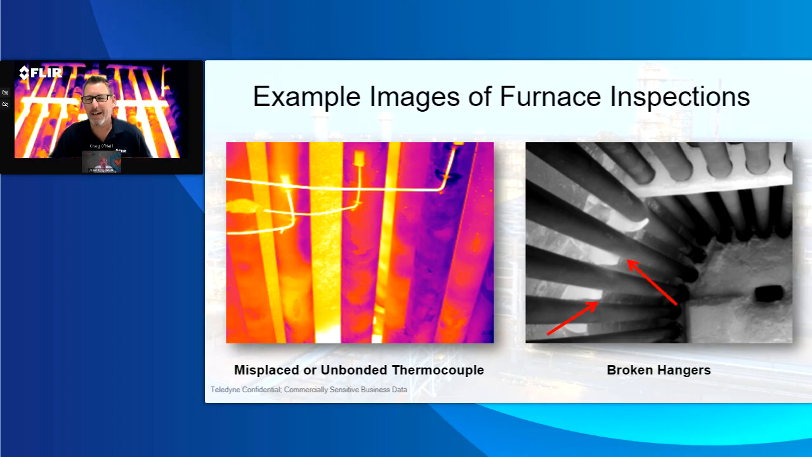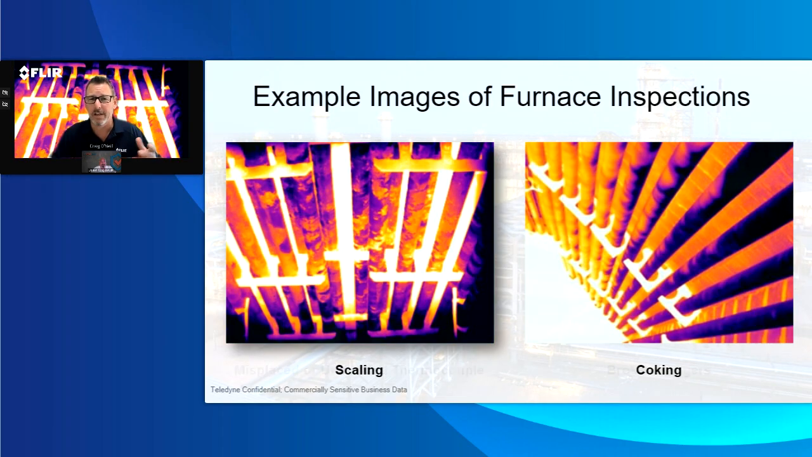Correct. I know when we hear about tubes and what to do, probably the two words we hear most commonly are scaling and coking, right? Sometimes it's challenging to tell the difference. Here's a couple of images that we've taken over the years with a scaling provided by a customer, pretty common to what you may see. And then some coking. Maybe explain those two phenomena and how they're different, and how as a furnace camera expert, you can utilize the better resolution of a 609 camera to be able to differentiate what you see there.